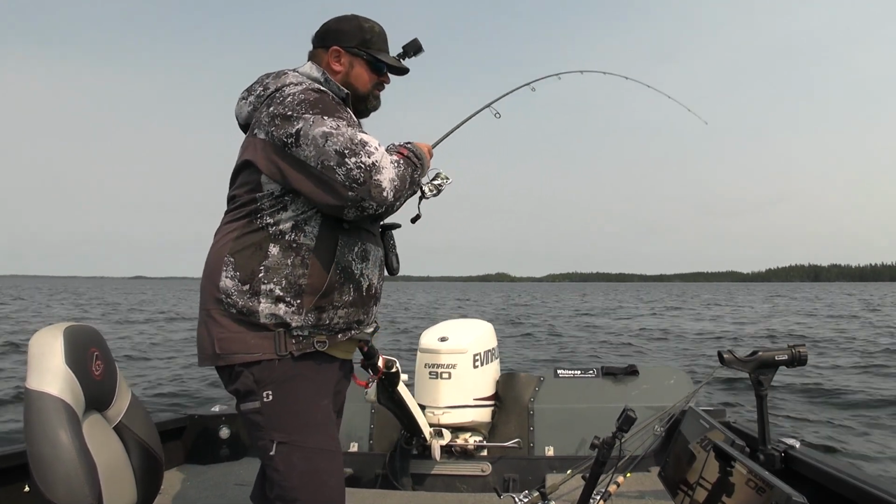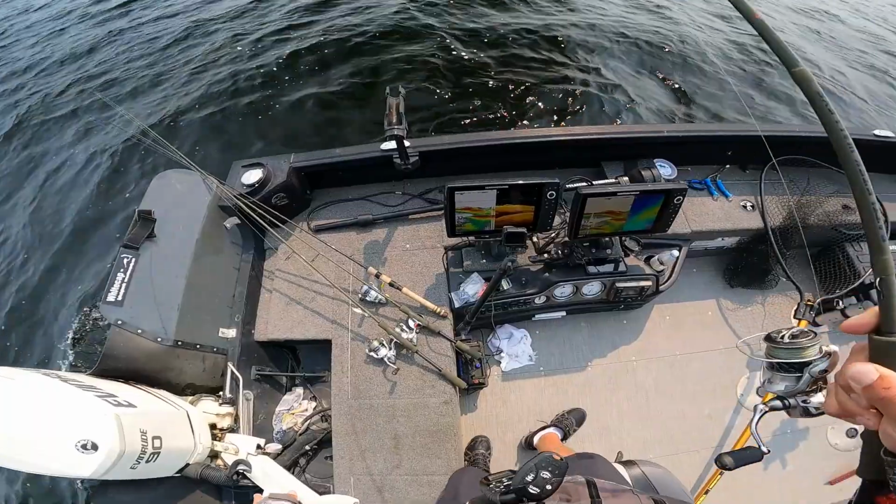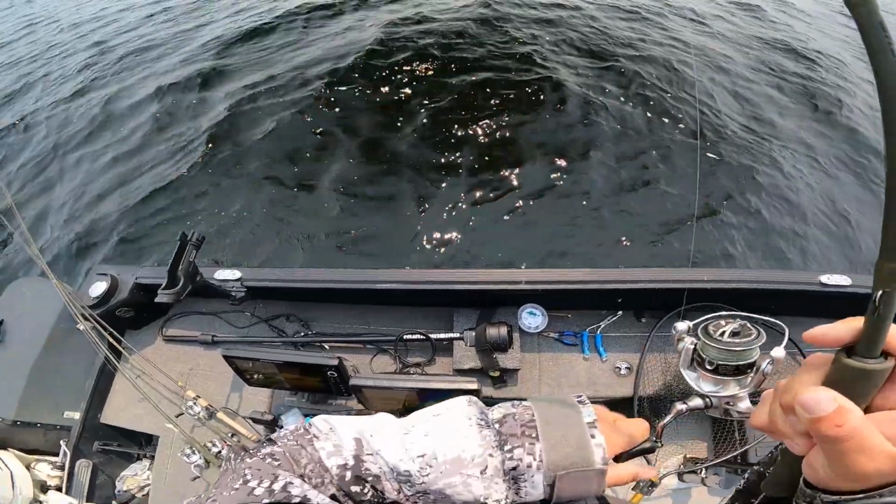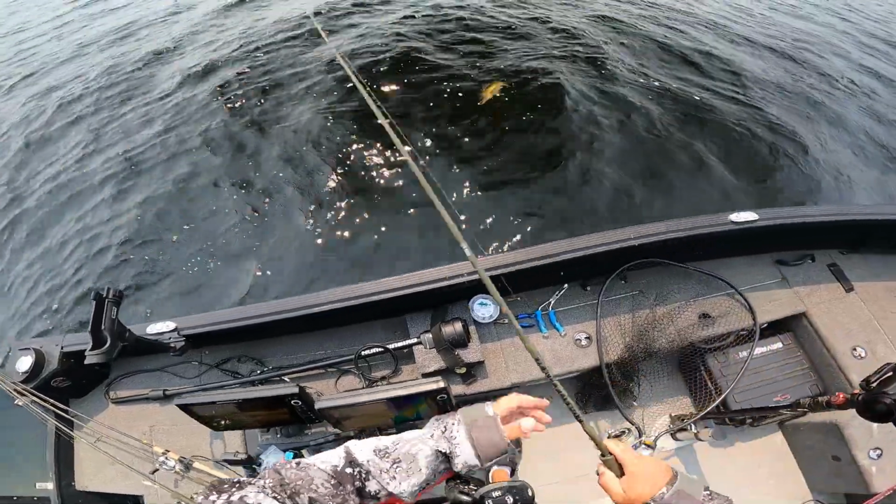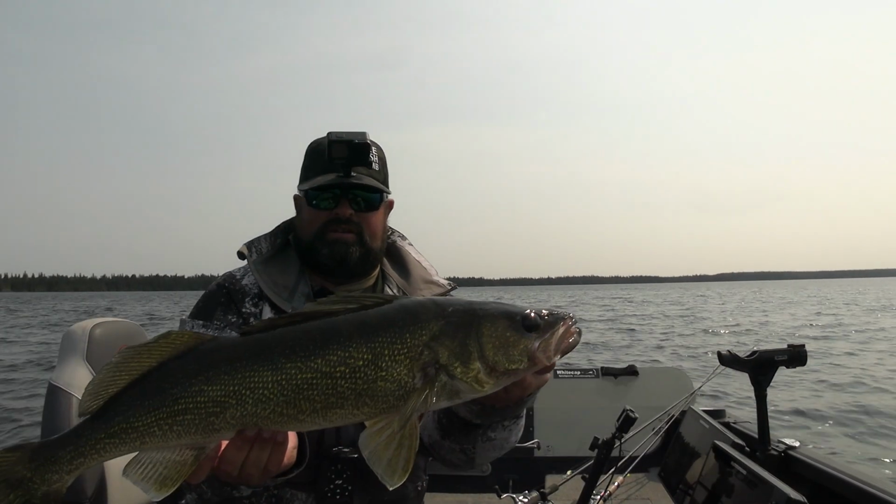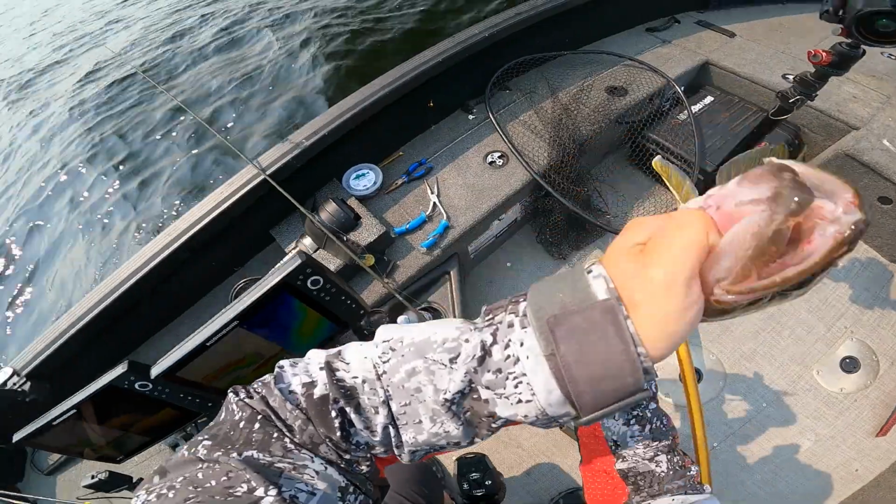Big head shakes. Honestly, don't know how big, but it feels pretty good. What do we got? Oh yeah. Nice walleye. Well, a little bit of a lull, but picked one up there. Noticed it on the depth finder, dropped down. Bang. Probably a solid 25 incher.